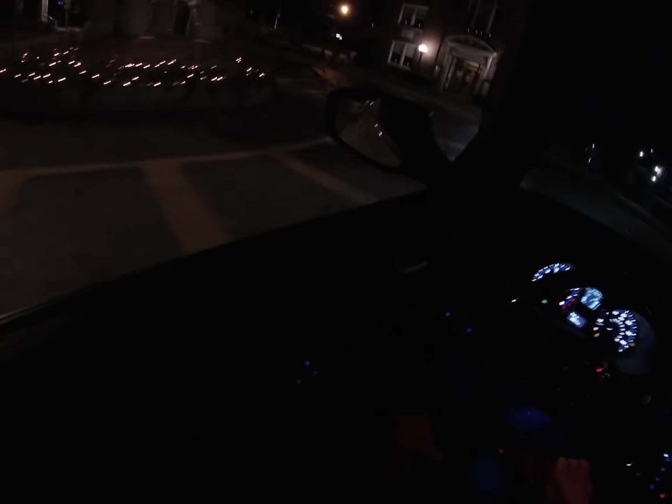Nice blinker. On these rims and everything. I thought that guy was going to turn for a second.